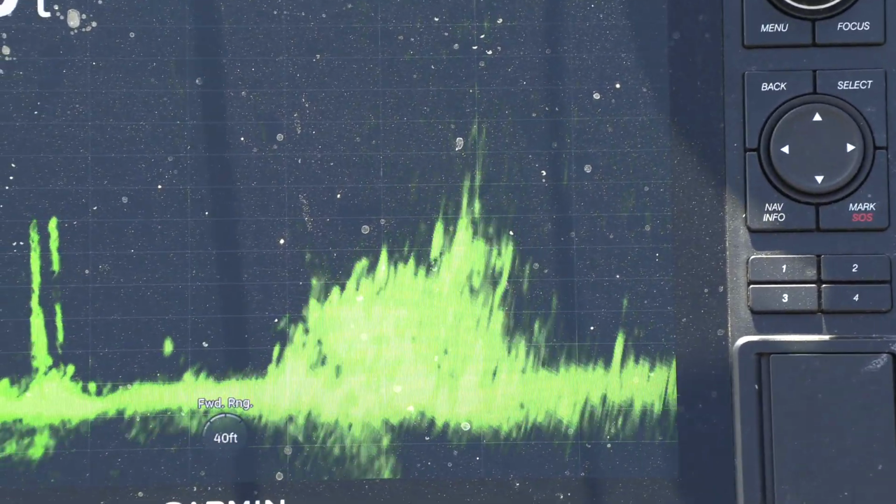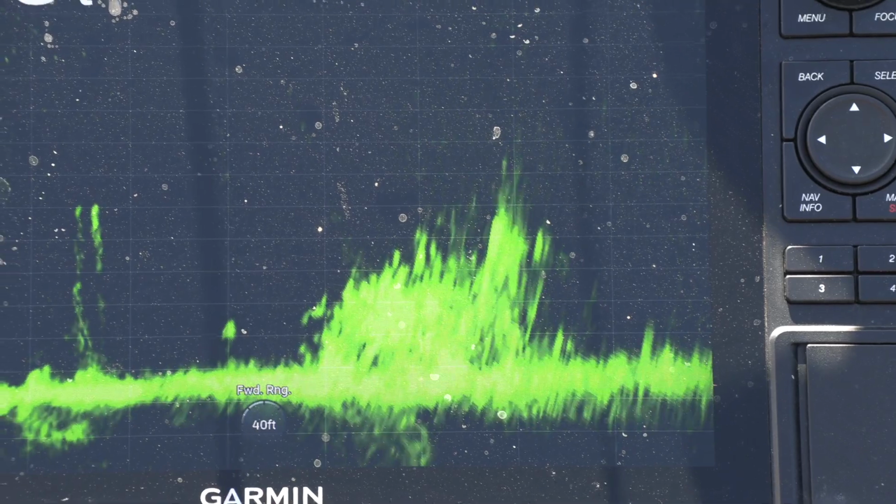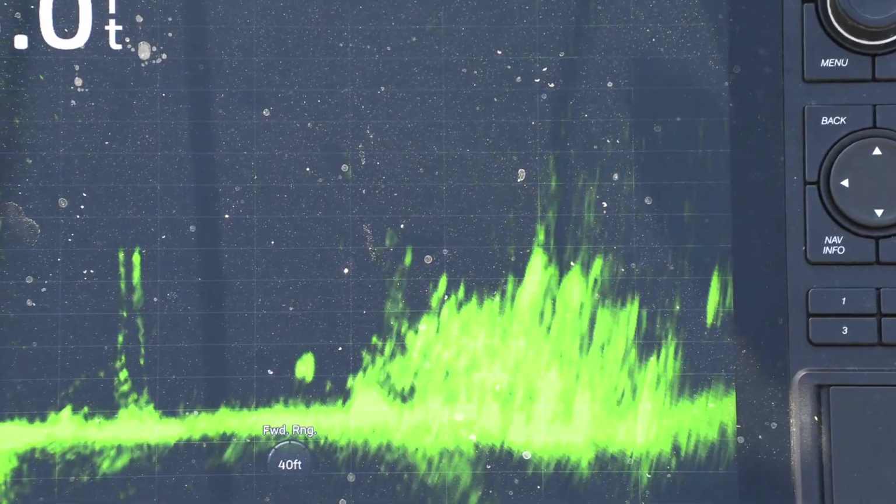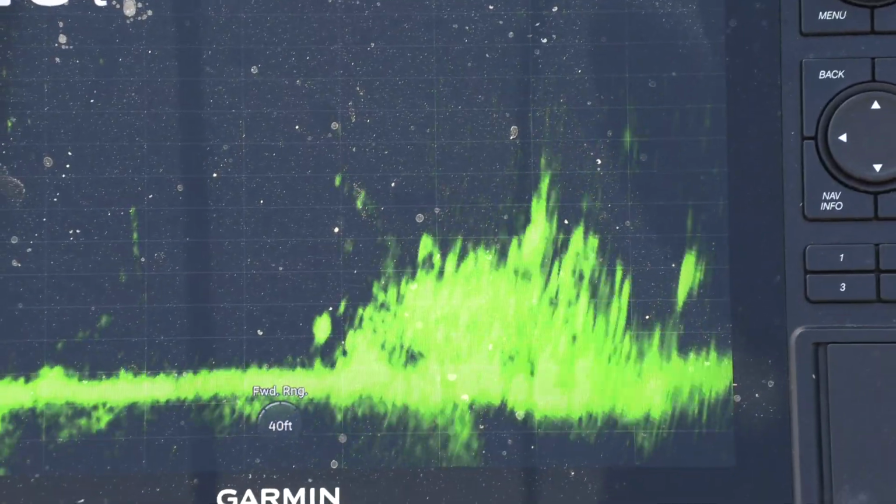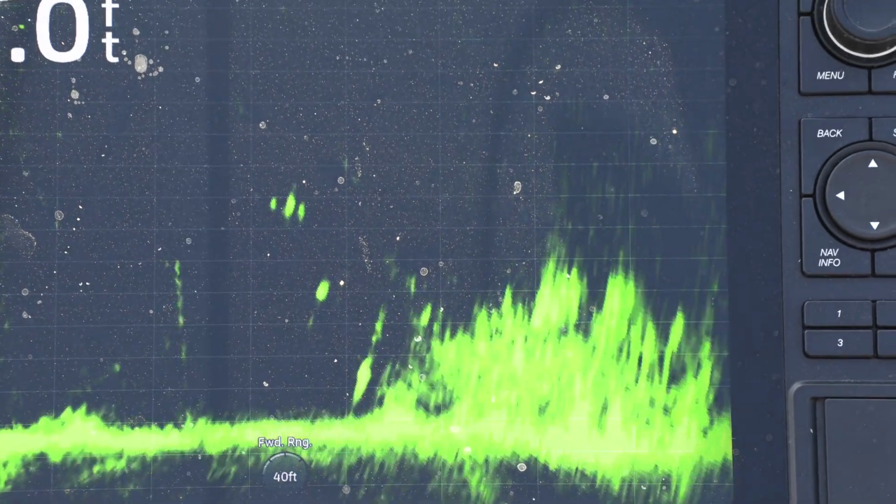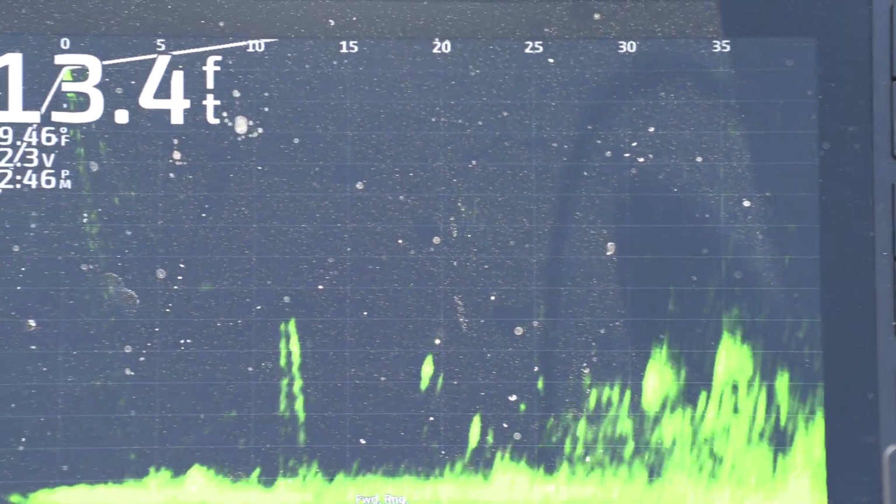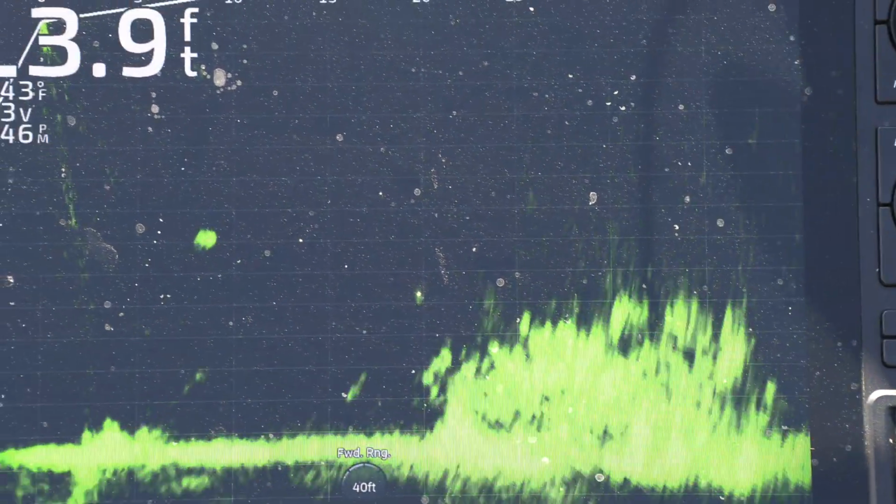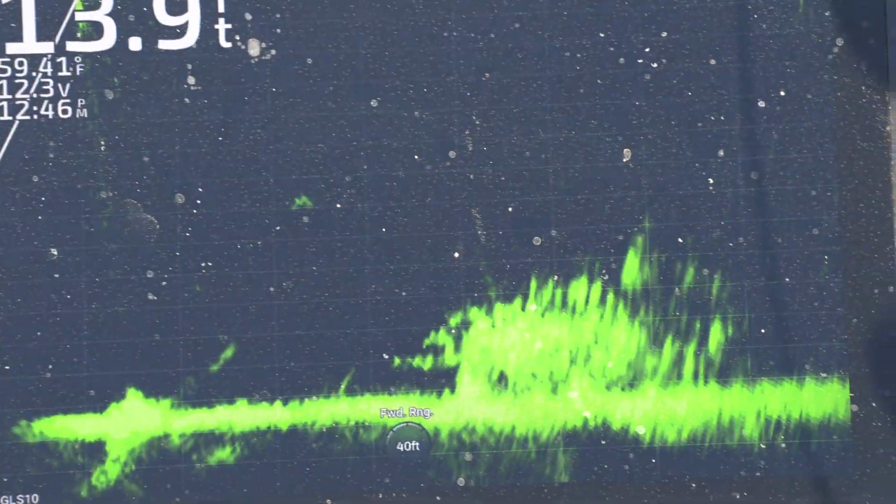Definitely some fish in there. And that's where this last fish came from, folks. See if we can get a couple more out of this. We've got one following. I like to call a sniffer. Didn't want it, did he? That's okay. We're going to go back for his brother. His brother may be a little more hungry.